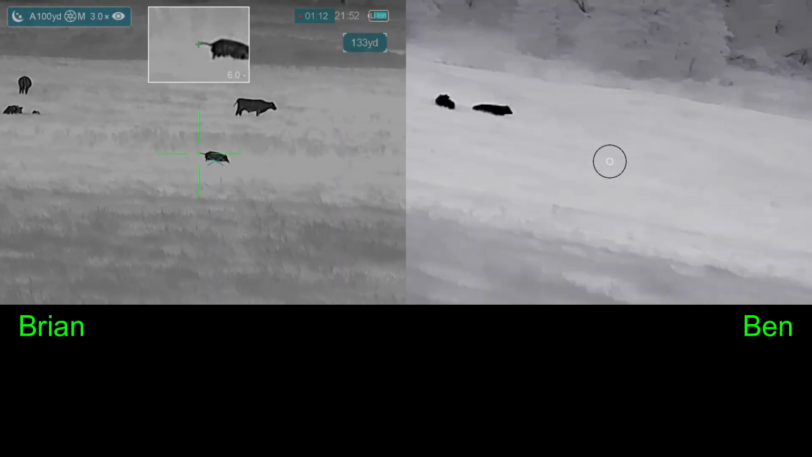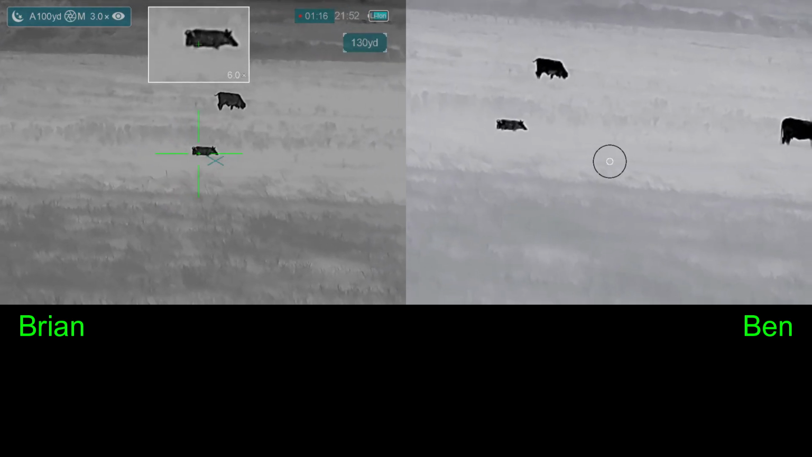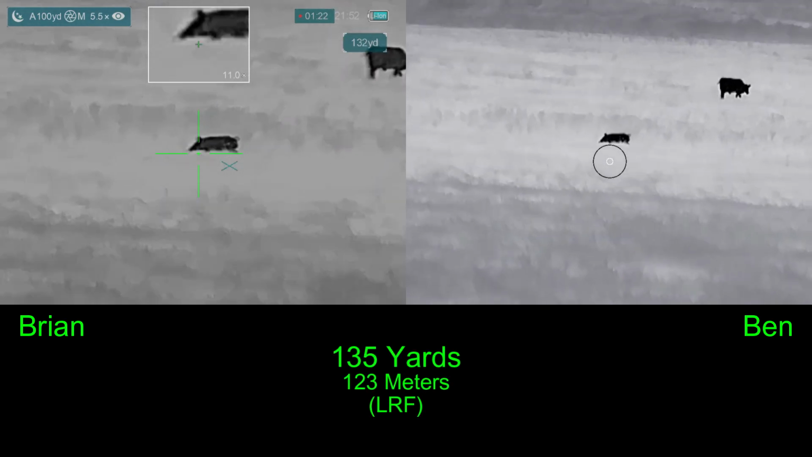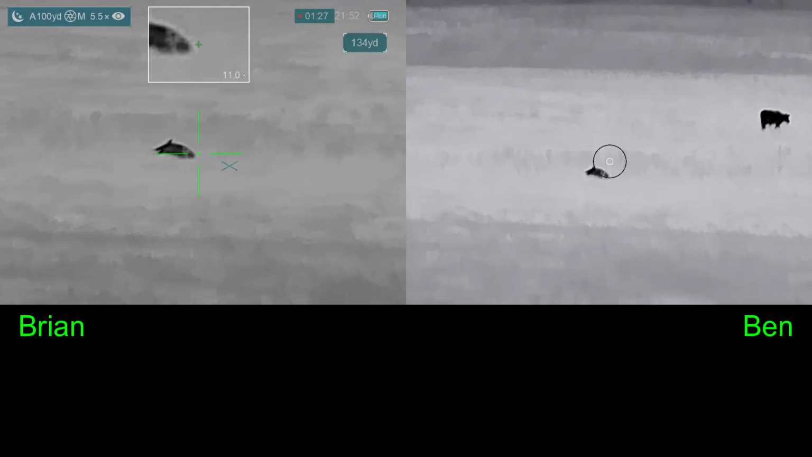Yep. Let's let him go forward. Of course, the problem's been getting the hog with a clear line of sight behind it. Yep, sure enough. Alright, we'll take him this way. Shoot ready? It's got a gap between the cattle. Here we go. 3, 2, 1.